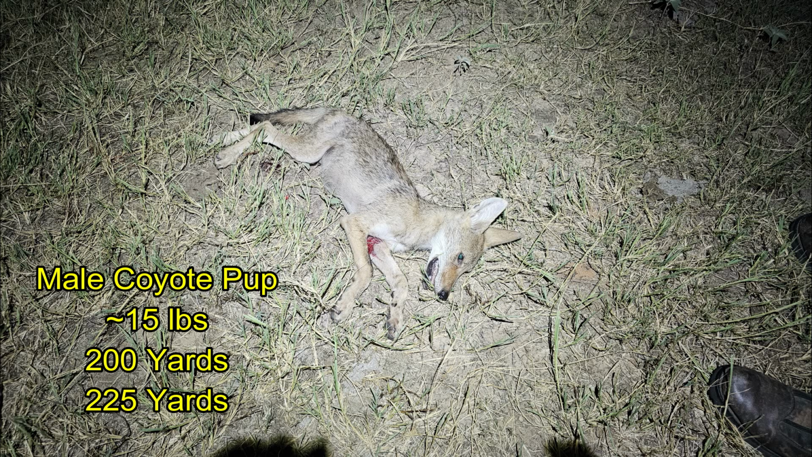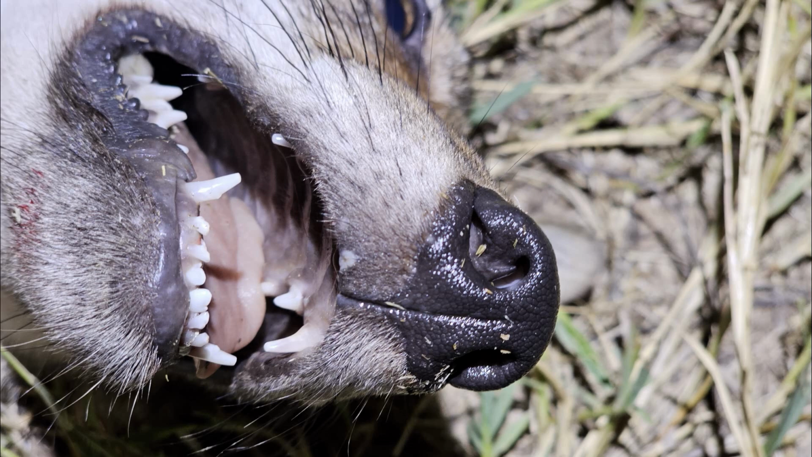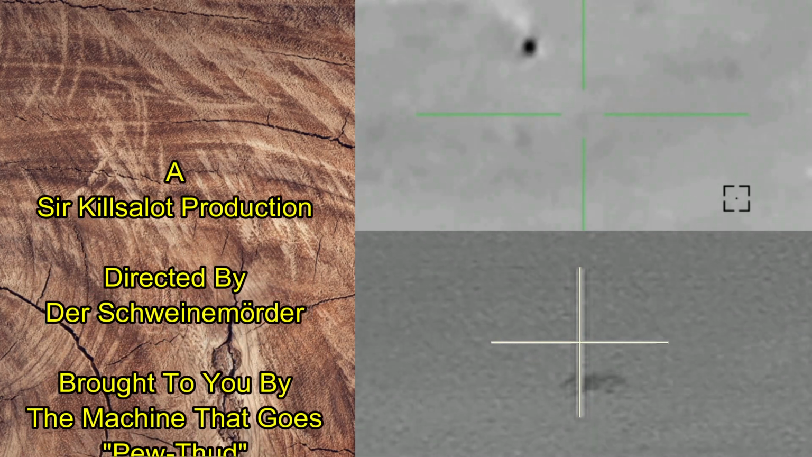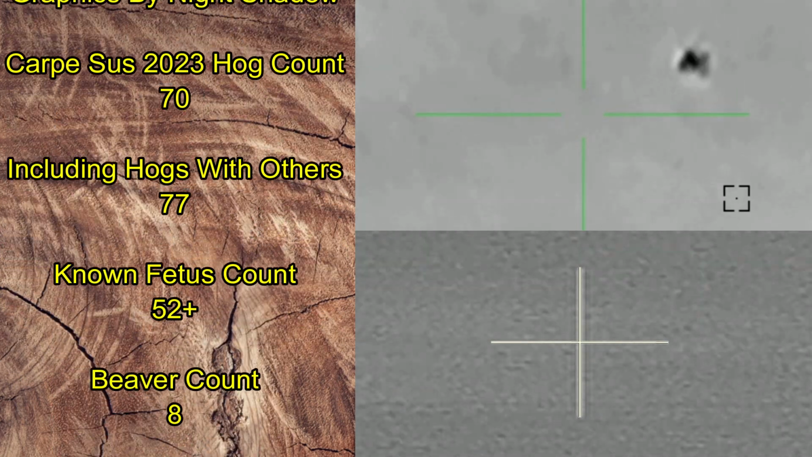We came away with a male coyote pup weighing about 15 pounds that was hit at 200 yards and down at 225 yards. So it was hit a total of 2 times, and it was just a baby with little baby teeth. So it's no wonder these pups with their youth and inexperience did not run, despite the fact that we were upwind of them.